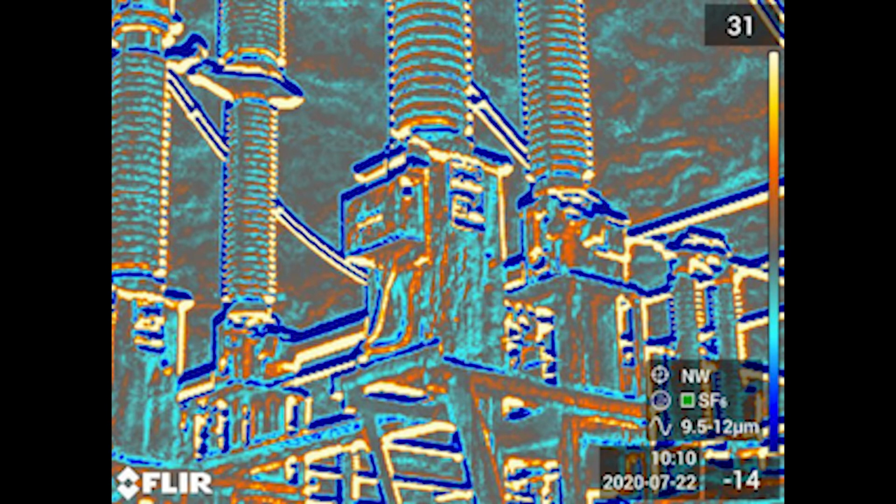Finally, looking at the equipment in gas detection mode, we are looking for SF6 leaks on this newly repaired breaker. Fortunately, this phase passed inspection. We were unable to find a leak. It is as important not to find a leak as it is to find a leak. In this case, we confirmed that the utility repair was successful. Later, we did detect a slight leak on an adjacent insulator.